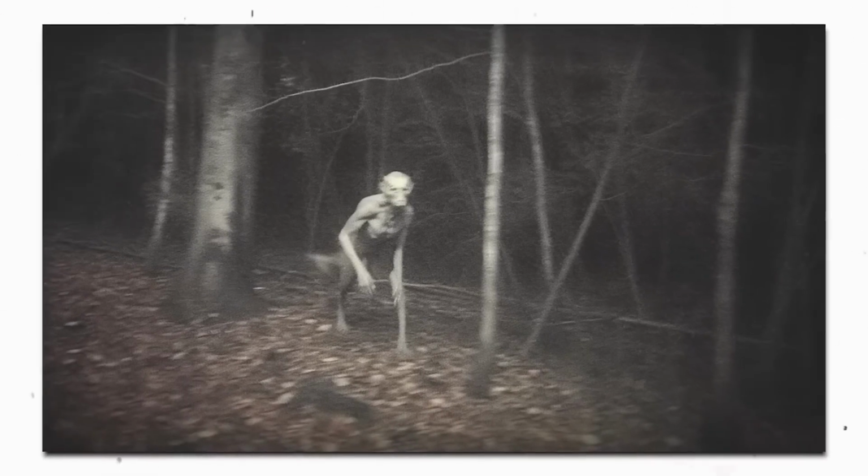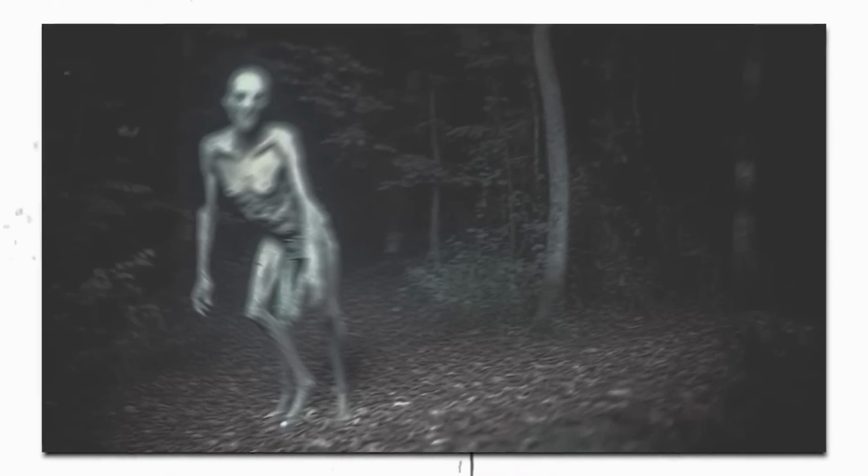Now, hold on tight, because things take an even more bizarre turn. The second photo showcases what appears to be the same creature. Or is it? This time, the figure seems to possess breasts. Yes, you heard that right. The same gaunt body, the same oversized head, but now with this peculiar addition that leaves me thoroughly perplexed. So, my dear audience, we are faced with a conundrum. What in the world are we witnessing here?